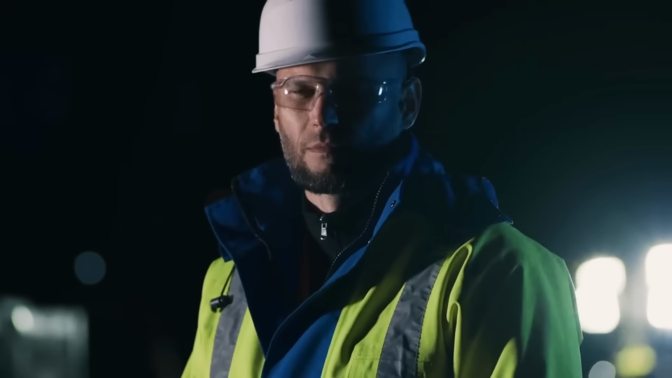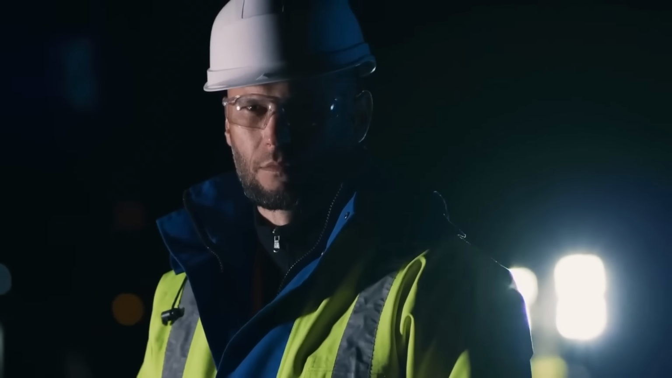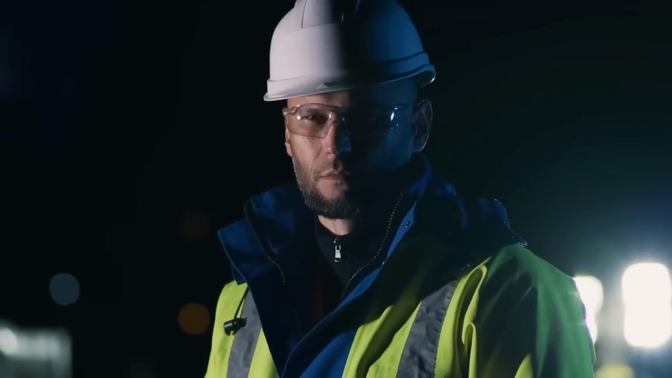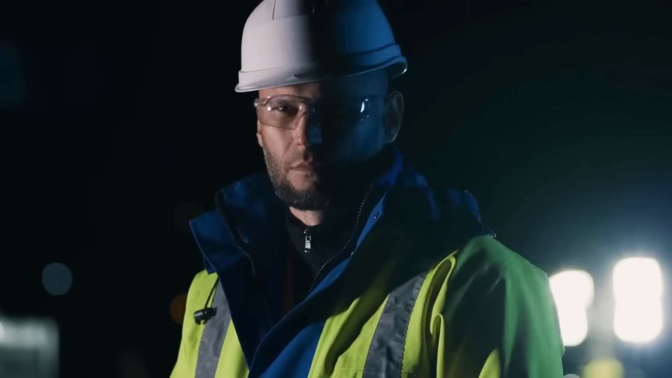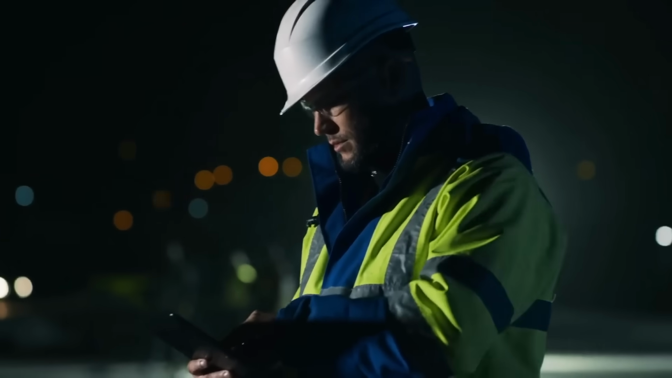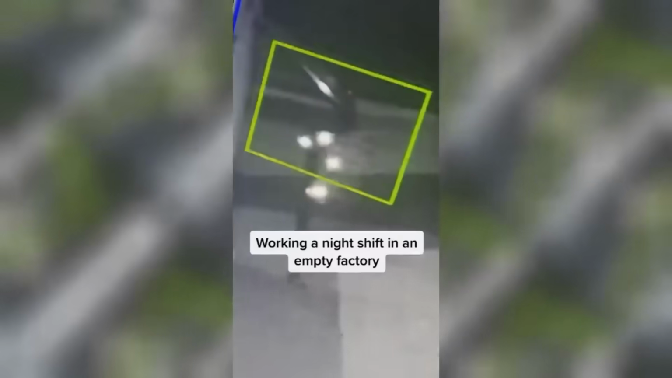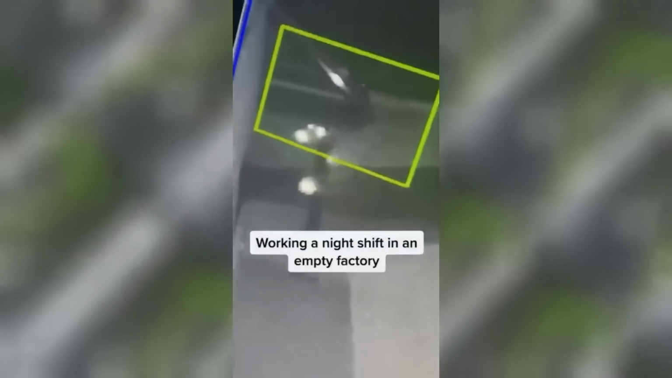Let's look at this crazy clip shared by TikToker Stan Hopes Away Days. As you can imagine, night shifts at a factory are usually pretty quiet, uneventful, most people just playing on their phone. But as the uploader mentions, occasionally things can get a little dicey. The video, recorded from a security cam monitored by a night shift worker, shows footage of an empty factory during the night. Like we mentioned before, the uploader explained that not much typically happens on the night feeds, making this particular capture all the more intriguing.